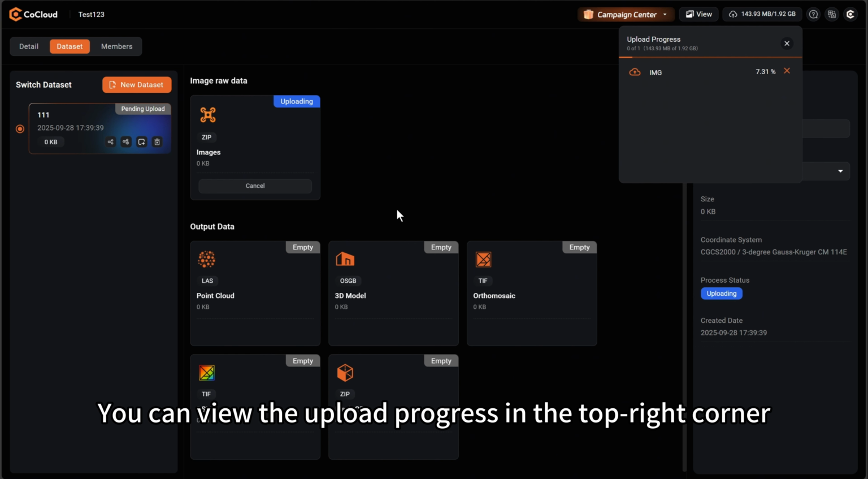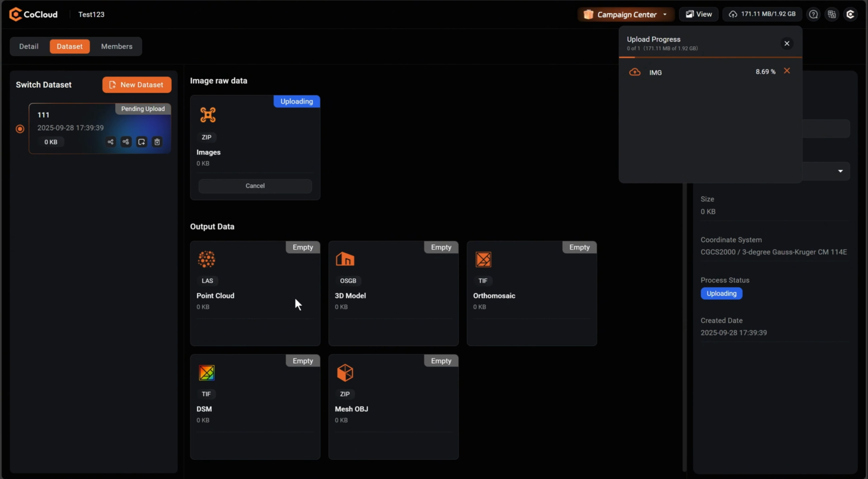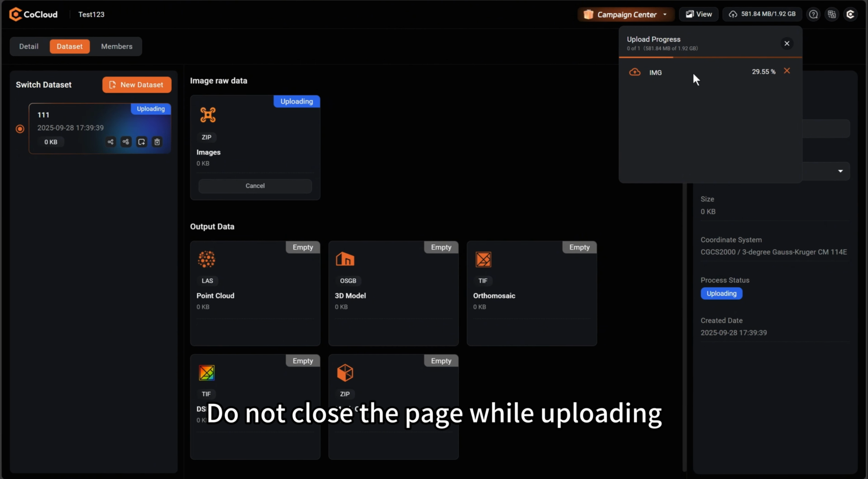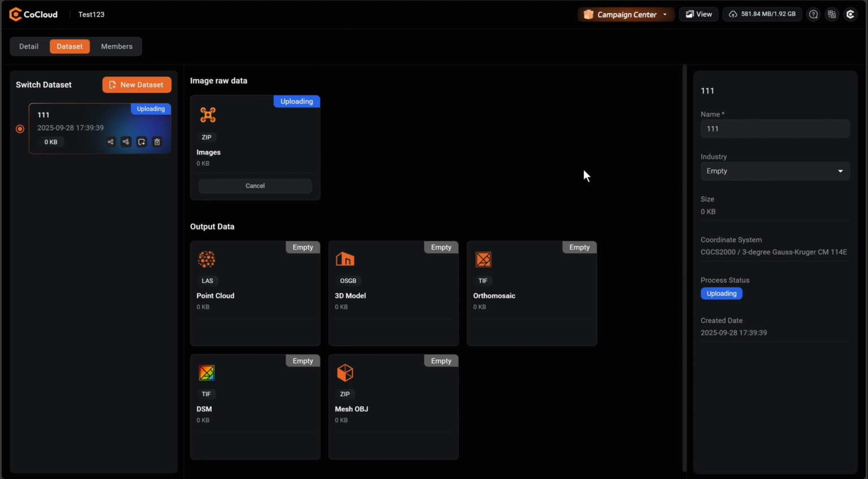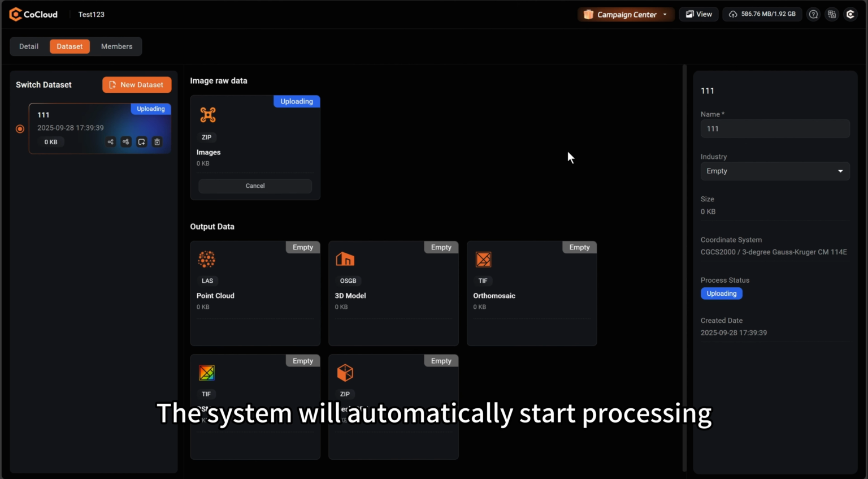You can view the upload progress in the top right corner. Do not close the page while uploading, as closing it will interrupt the upload. Once the upload is complete, the system will automatically start processing.